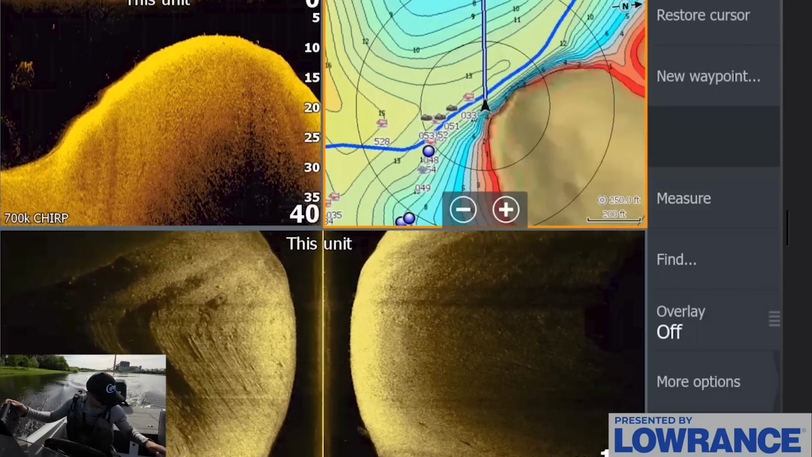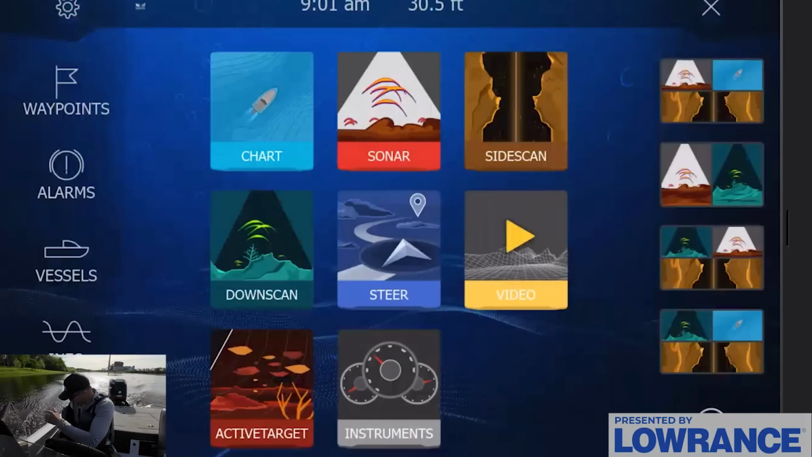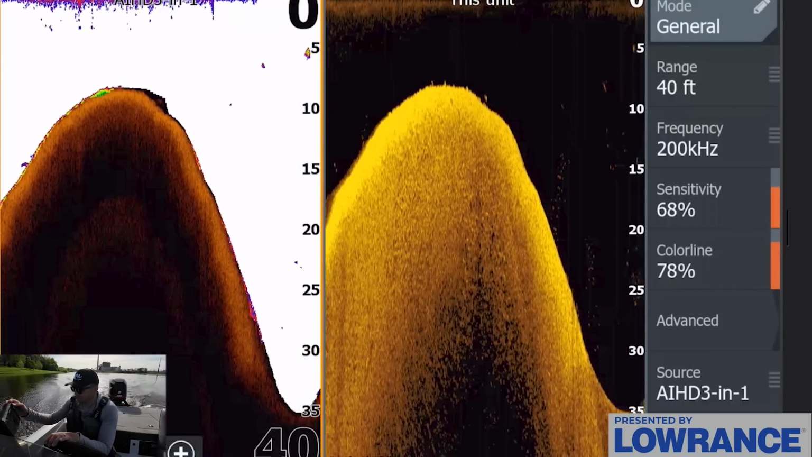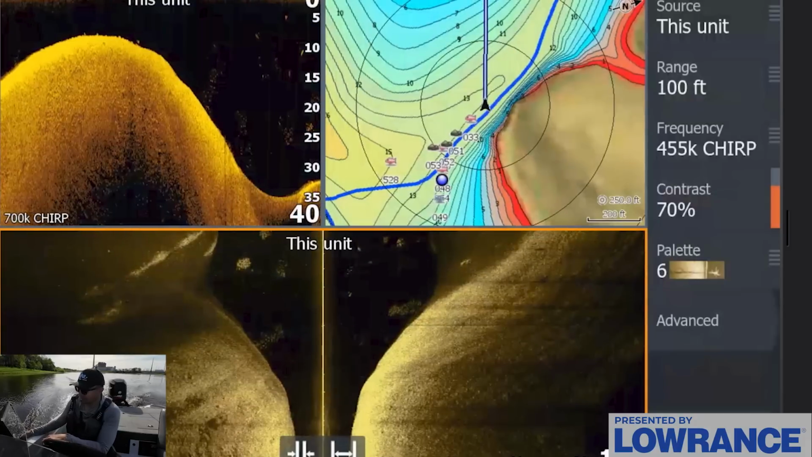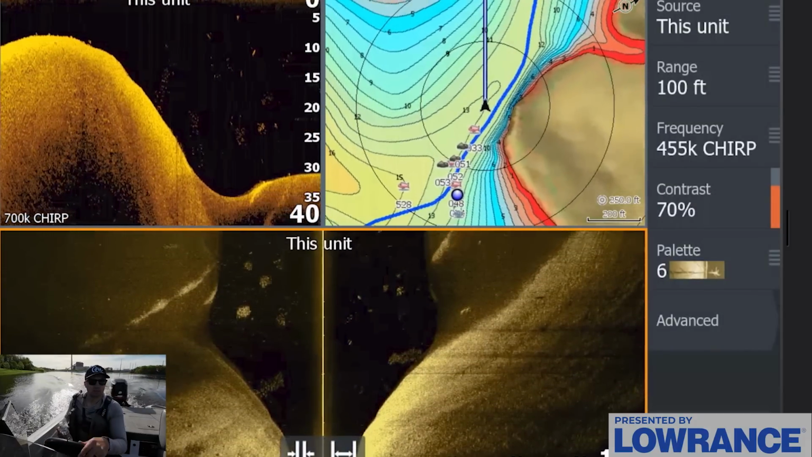Is that a fish right there? Oh, that's not what I wanted to do. It's hard to tell because my 2D wasn't showing there. That's fine. Let's keep rolling. I think there's going to be a fish or two.